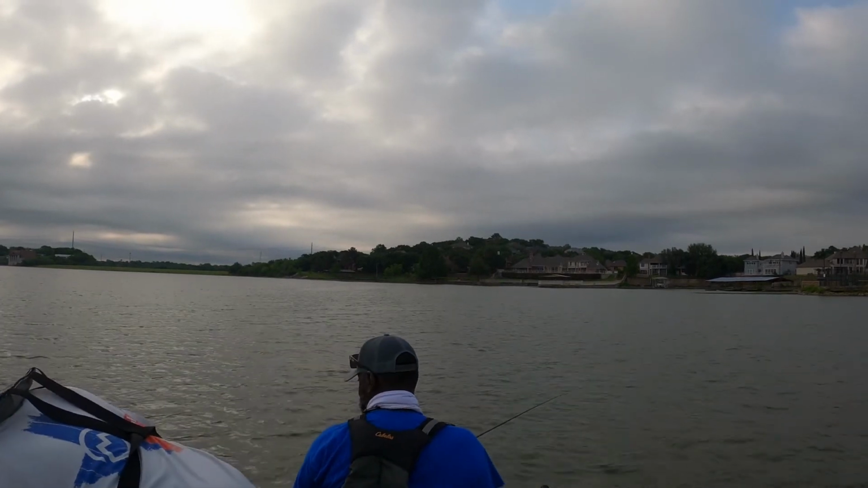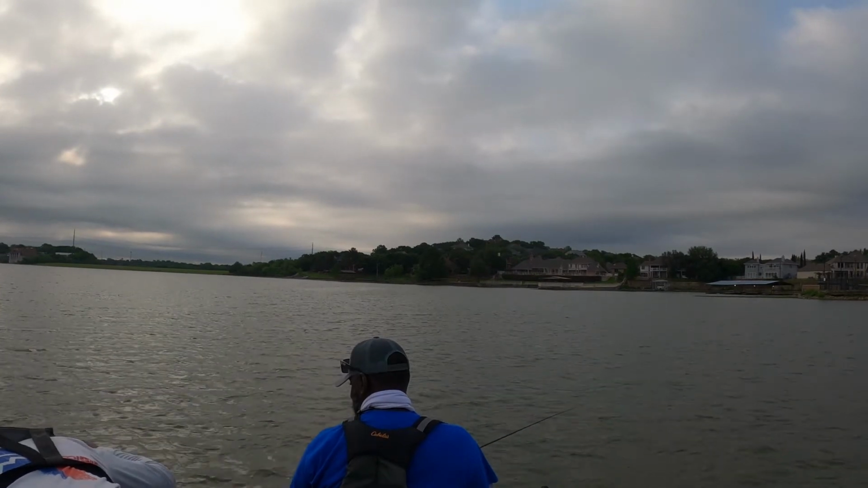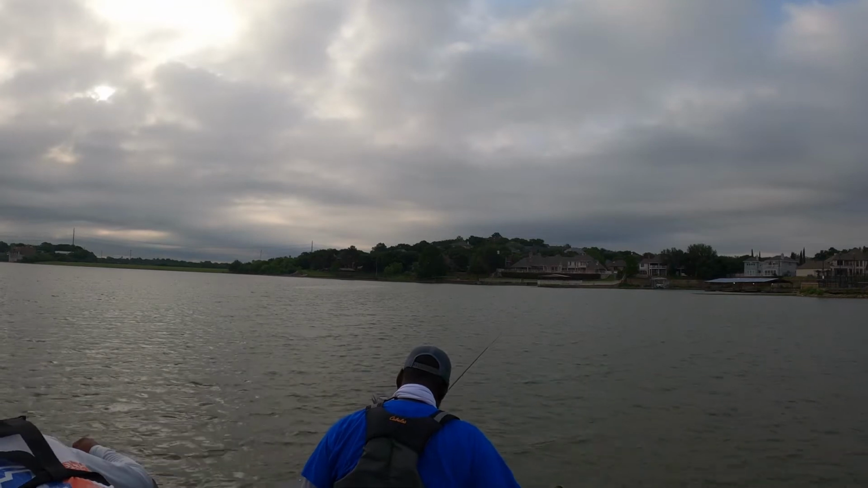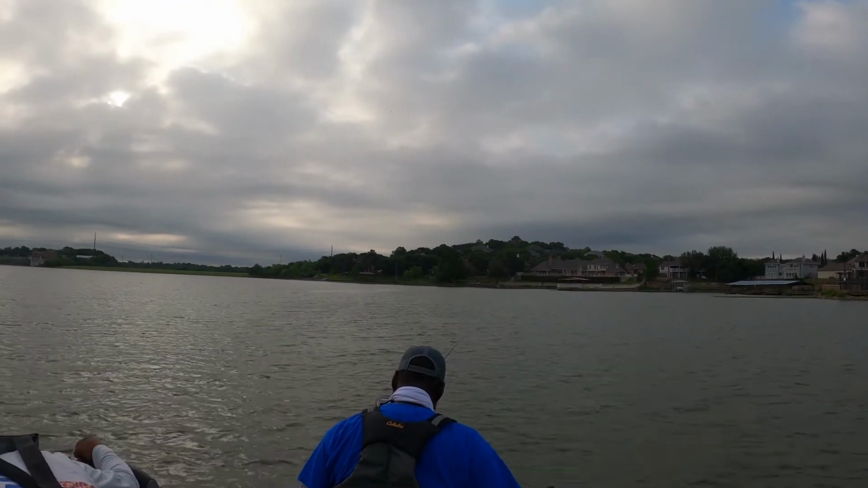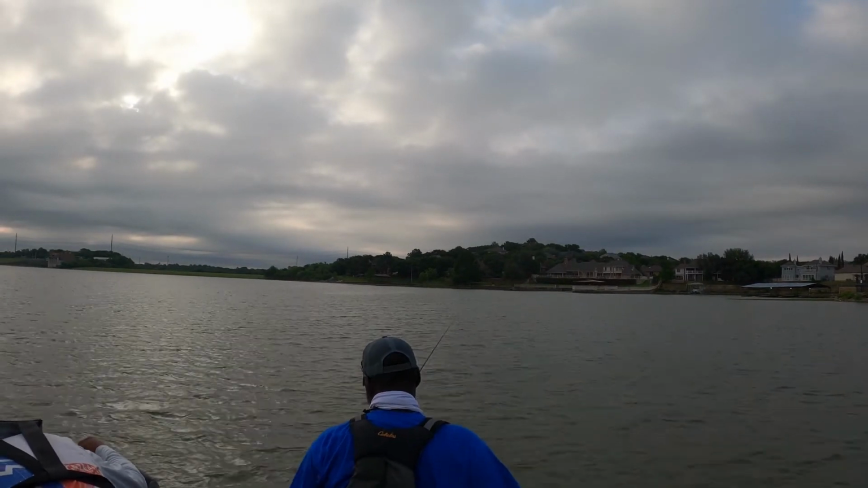Hey, I was about to get both of those locked up. I was about to do it in centimeters. No, don't do centimeters. Inches. Yeah, little over 10. Hey, part of his tail cut off too.